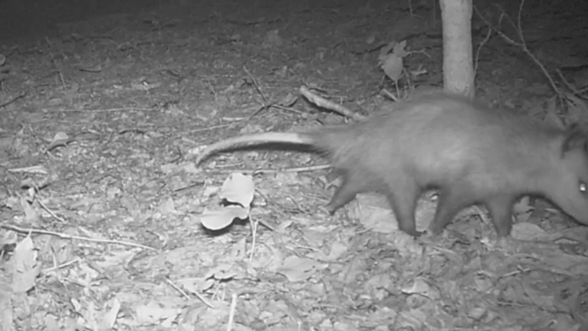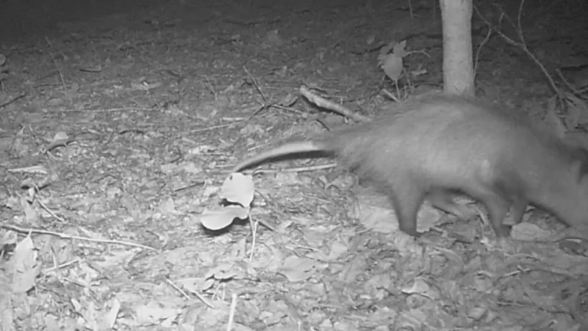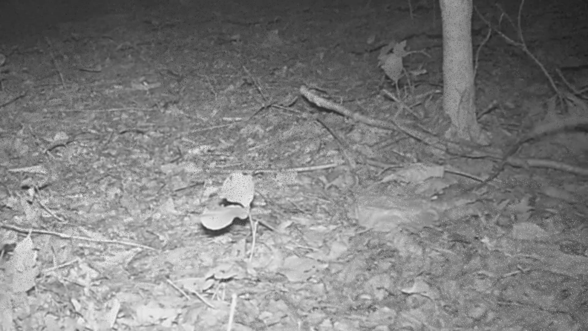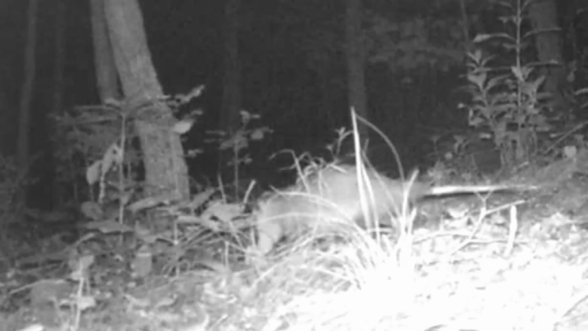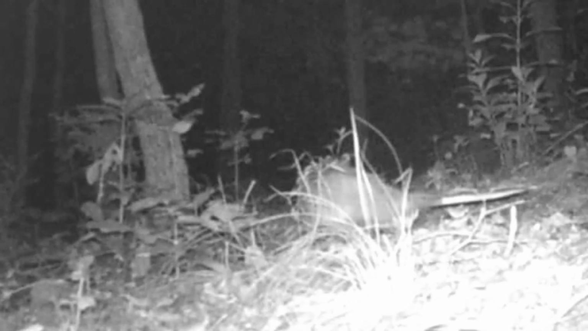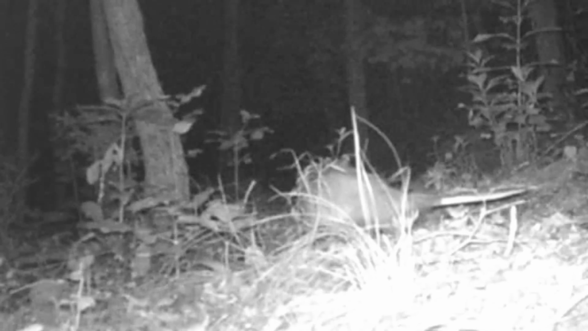The old possums, they're out doing their thing too. All the little animals are. These little animals, they live hard and short lives. And they do what they got to do.